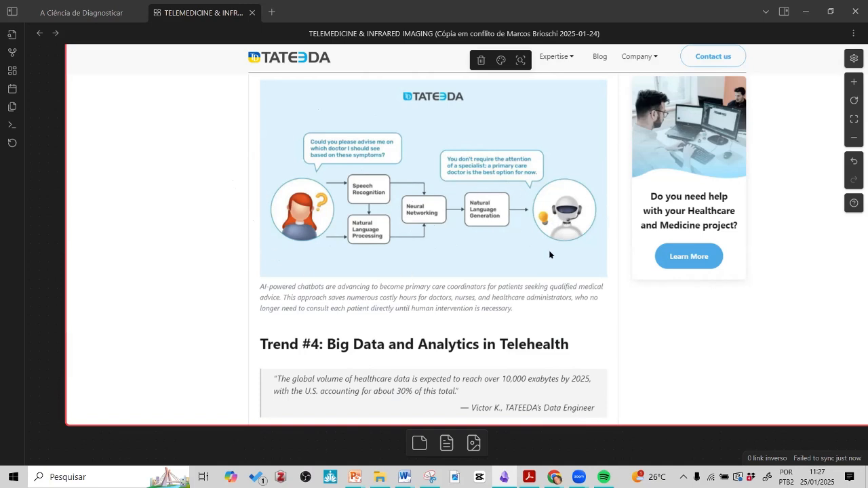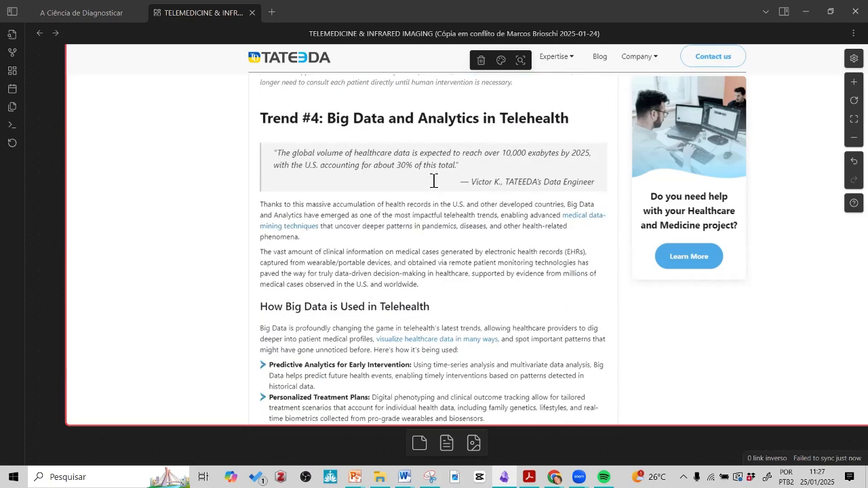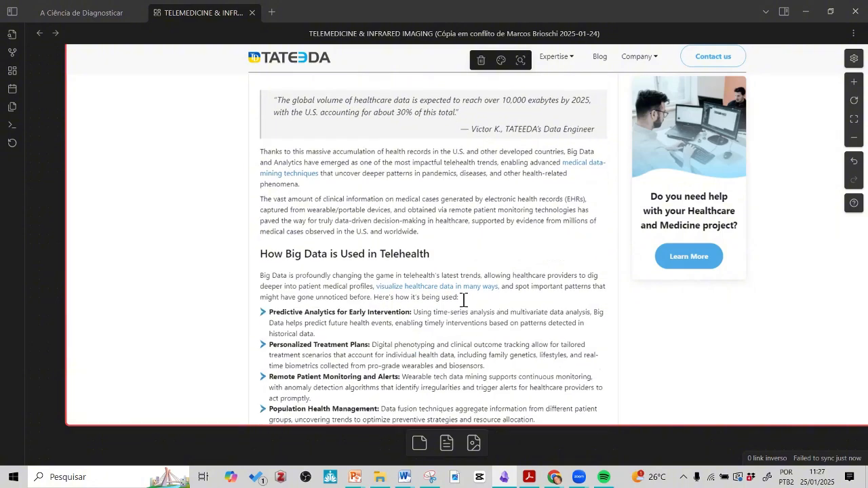Here, an example of the answer: you don't require the attention of a specialist. A primary care doctor is the best option for now. Okay, it understands that most of the time you don't need to spend so much time and so much money in some specific situations, and it's also important to reduce costs for the patient. Trend 4 is big data and analytics in telehealth.